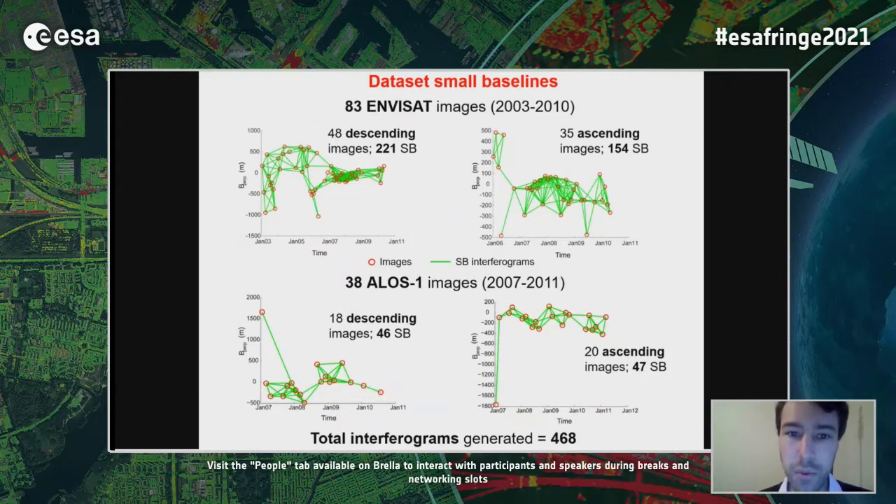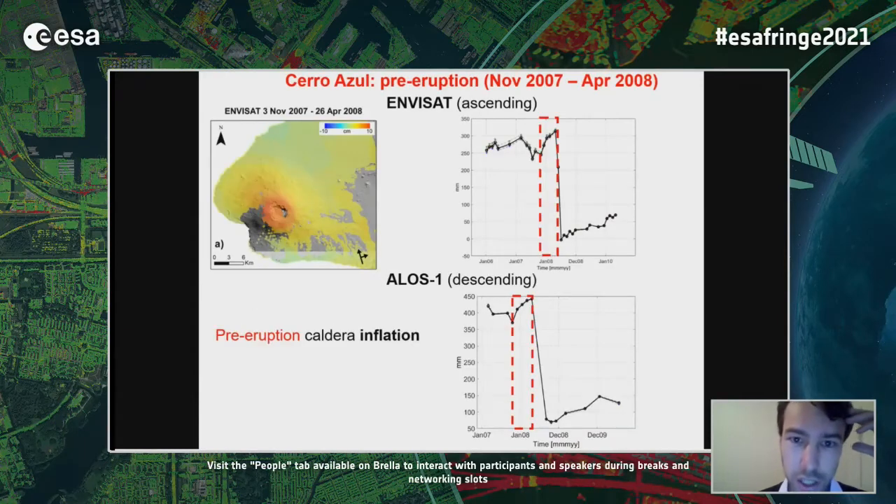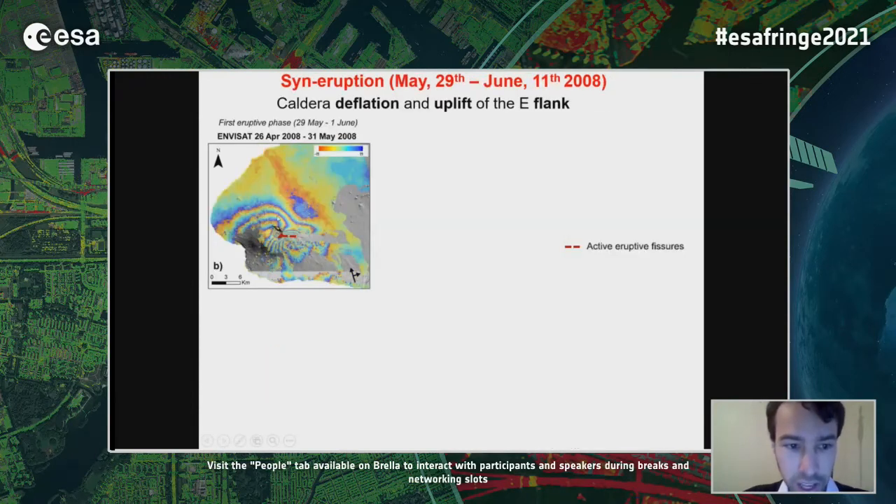For this analysis, we processed 83 Envisat images and 38 LOS1 images, generating more than 400 interferograms. The results showed that in the 7 months before the eruption, there was an inflation of the caldera area. Then, during the first eruptive phase, there was a subsidence close to the caldera, and a complex deformation pattern close to the active eruptive fissures.